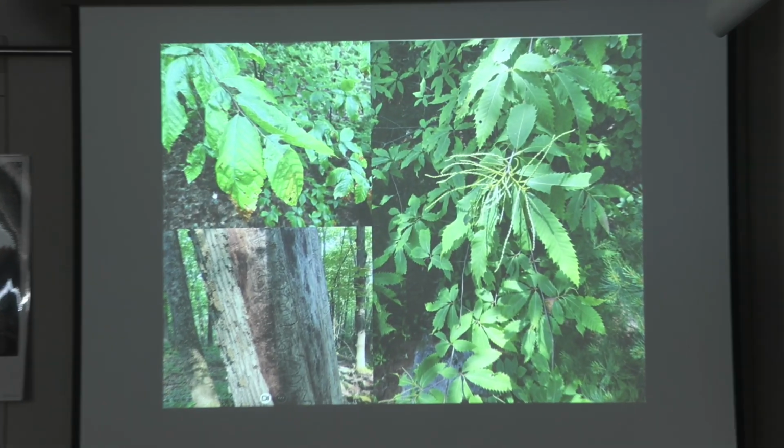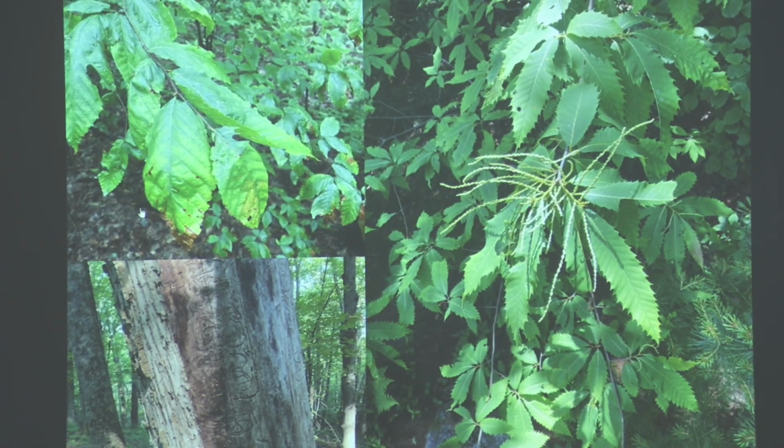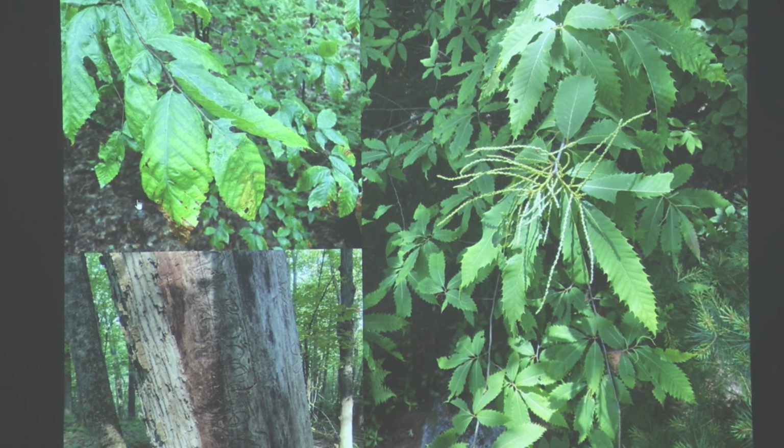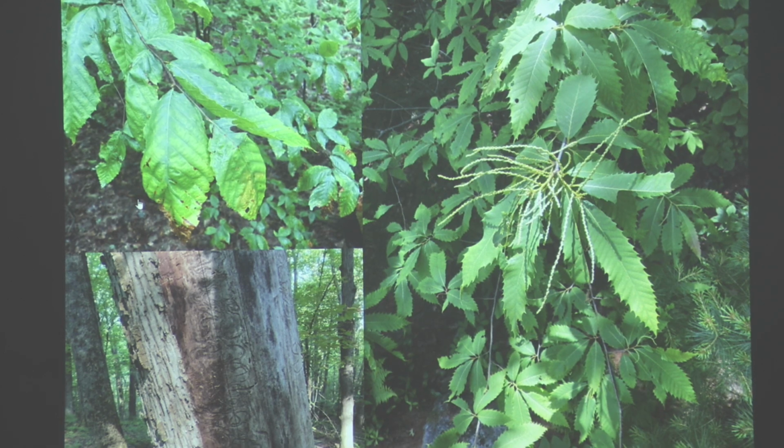Upper left, beech leaves. Everybody's been seeing that, I imagine. The beech leaf disease: there's a nematode worm, a tiny, tiny worm that lives between the upper and lower surfaces of those leaves and sucks the nutrients out of the leaves, and fairly quickly will kill the tree. Of course, our beech trees have been under duress for quite a number of years with the beech bark disease. But what we're being told is this is going to kill our beech trees off pretty quickly. So if you've got some nice beech trees, take a good look at them and enjoy them while you can.